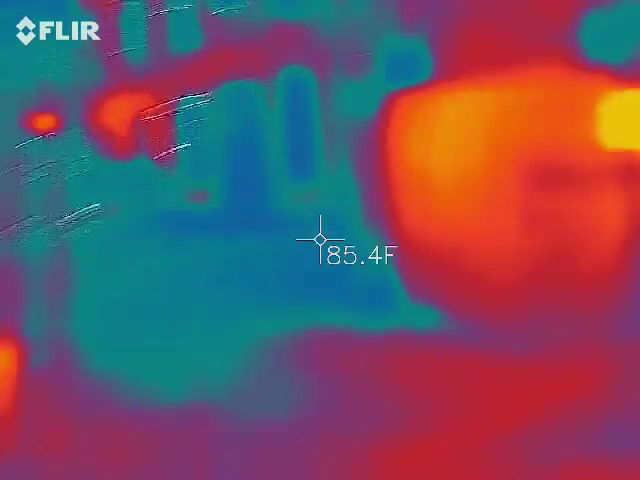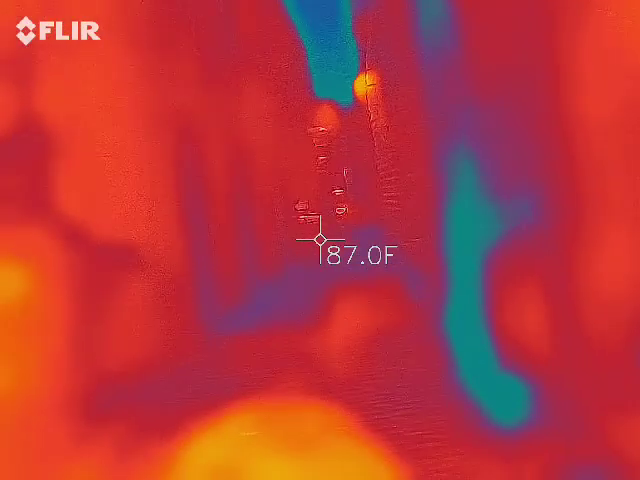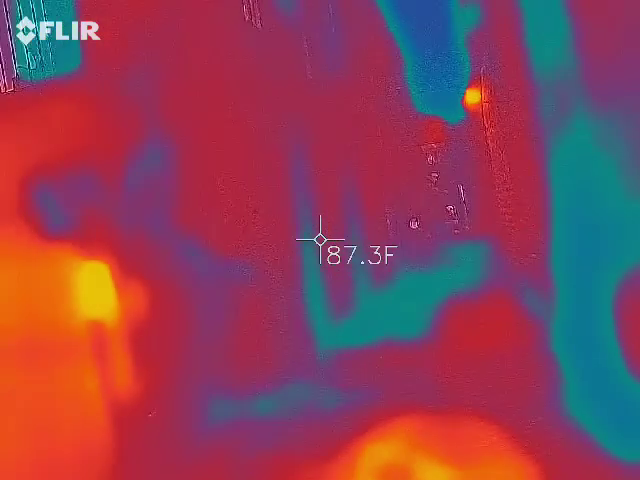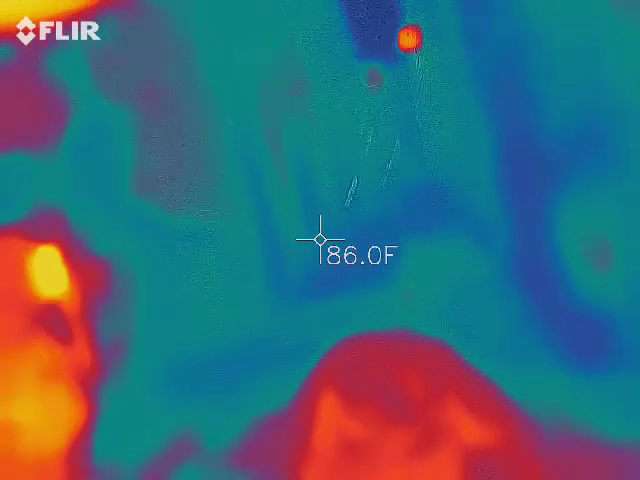So this here is a blue-green timeshare. And that kind of gives you a gist of what this building is. It's older, but I wouldn't say anything older than the 1940s. Okay. What's behind you? Yeah, original buildings.